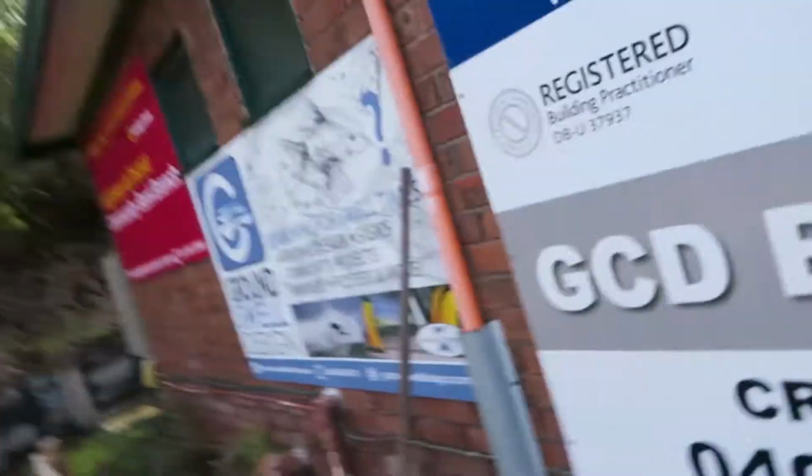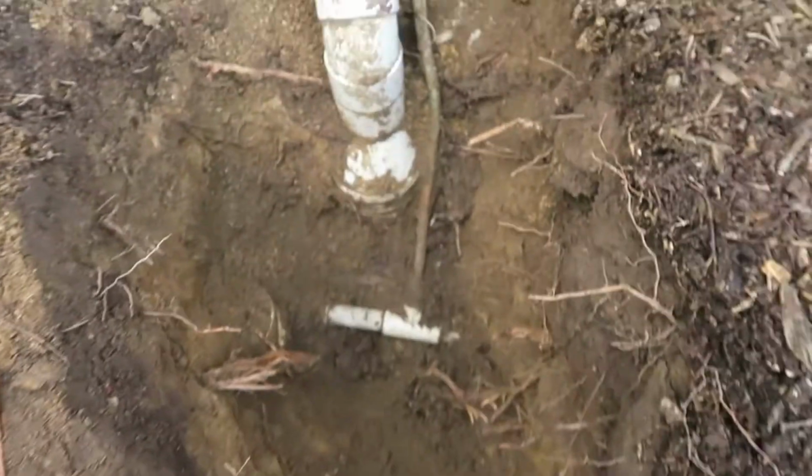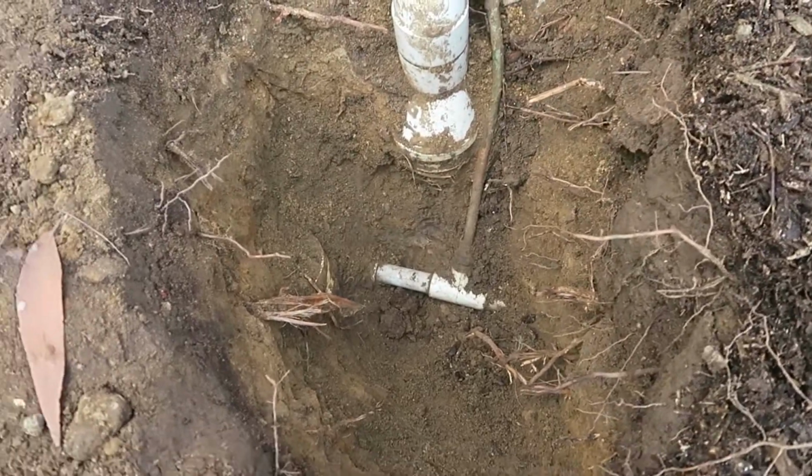So I've tried to locate it with the cable locator. Can't find them because they're not copper, they're not conductive. So we've come out today with the ground penetrating radar and the acoustic locator to try to find them. So first thing we did is dug down. You'll see, we dug down the bottom and you can see right there that the pipes are made of PVC. See down the bottom?